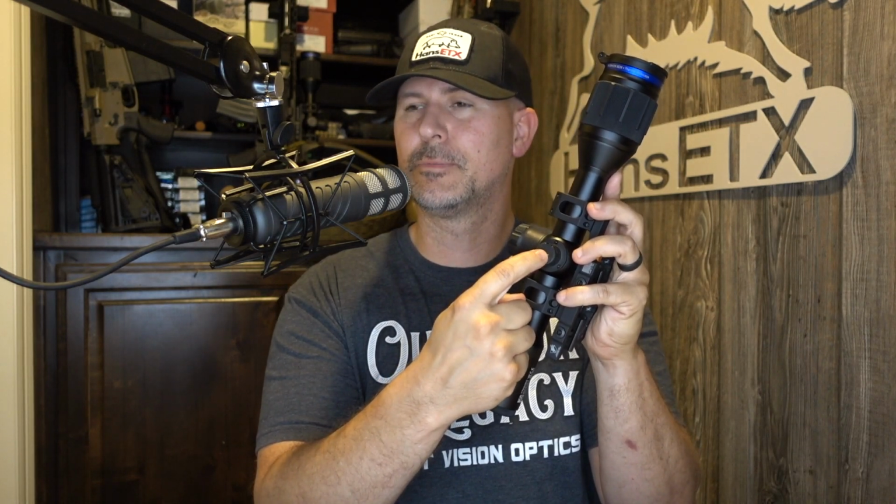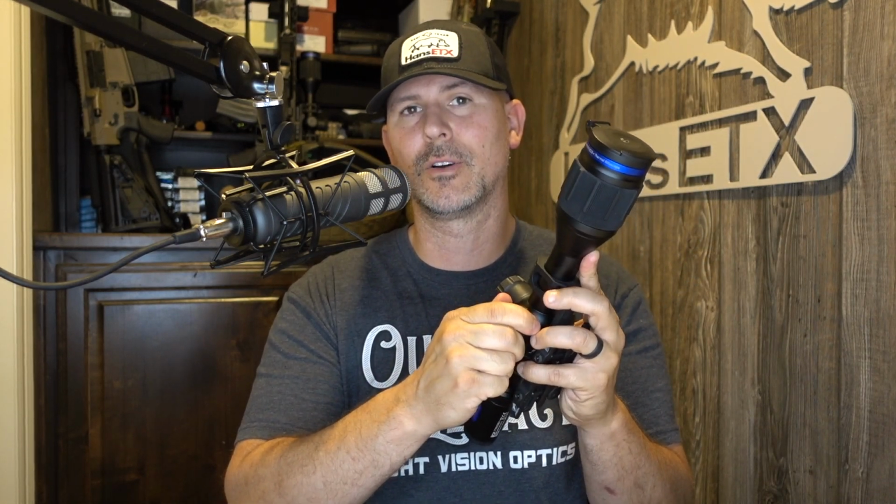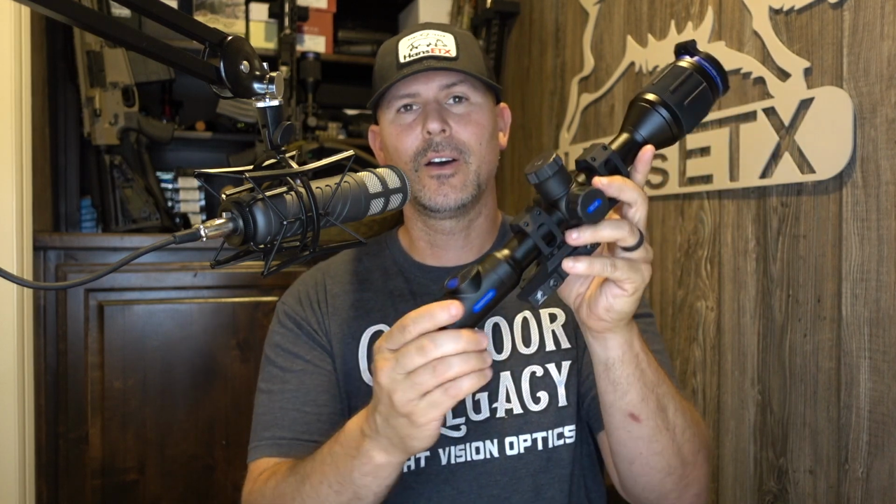Also, this is where you can plug in the USB cord and hook it up to your laptop to get the videos directly from the scope onto your computer. That's what I do. That's the easiest way to do. The Stream Vision app is there, but I will say downloading videos from it takes quite a long time. You can do it in a fraction amount of time doing it directly from the scope to the computer versus trying to download them through the app.